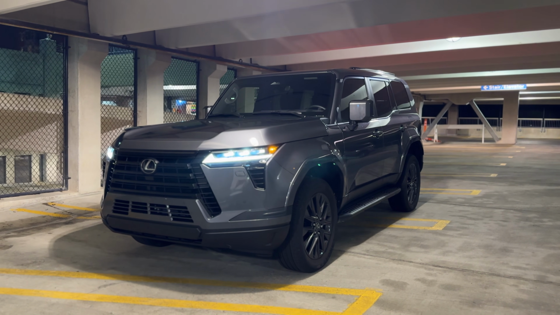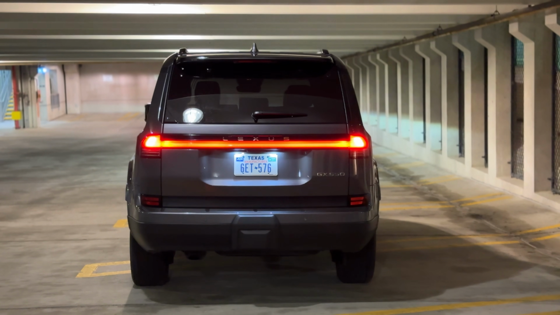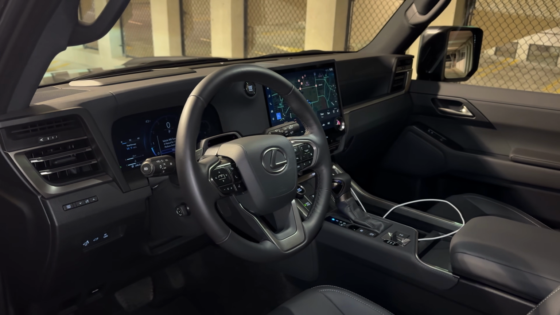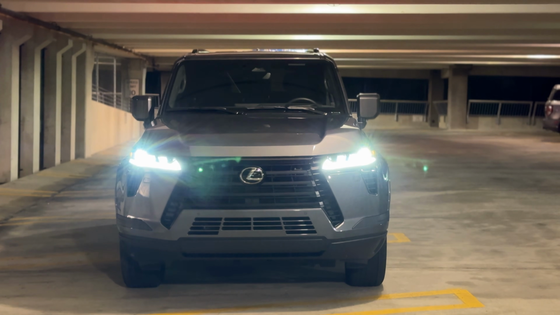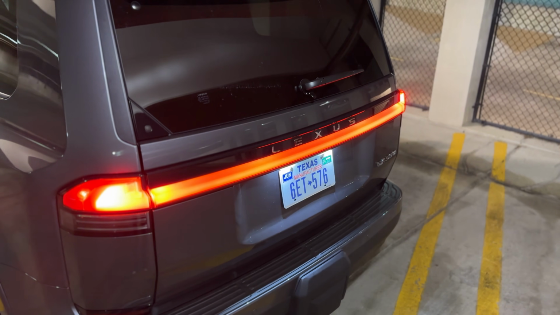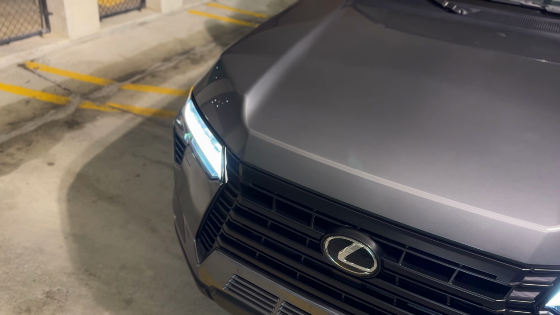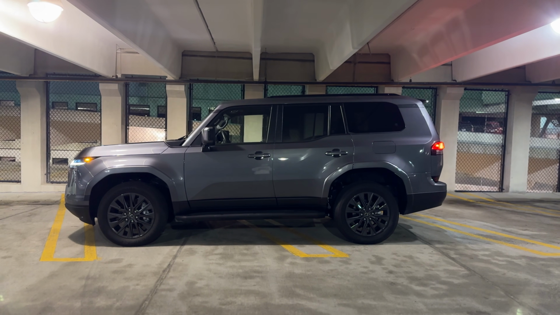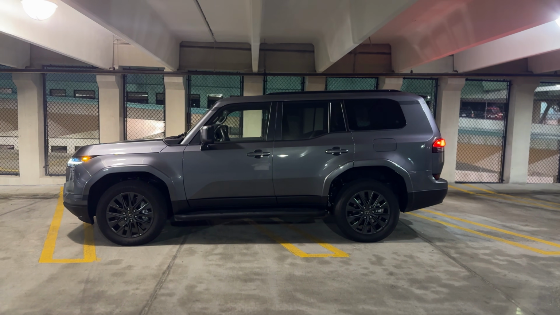3.4 liter twin turbocharged V6, 349 horsepower, 479 pound-feet of torque. Power sent to all four wheels via a 10-speed automatic transmission. This GX is brand new for the 2024 model year from the ground up. Gone is the V8, gone is the standard KDSS and other things, but I think overall this GX is a better package. It's larger and it's finally up to date with the current times.